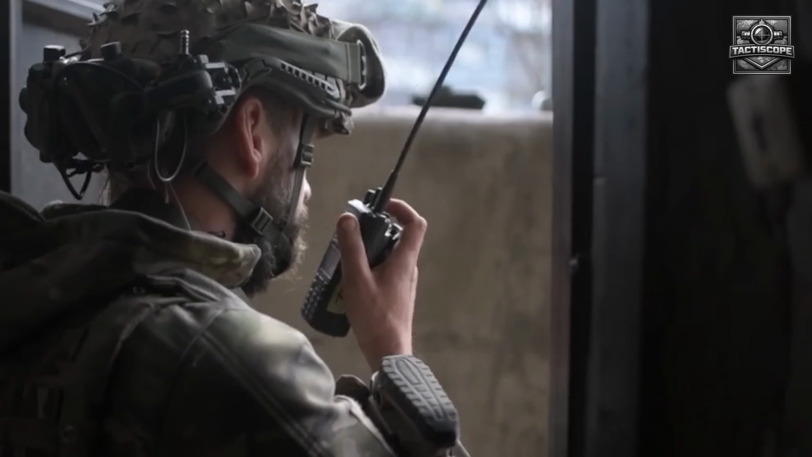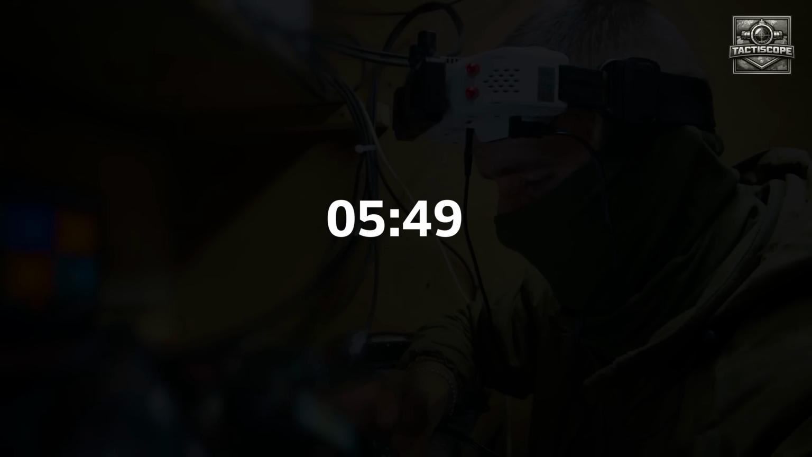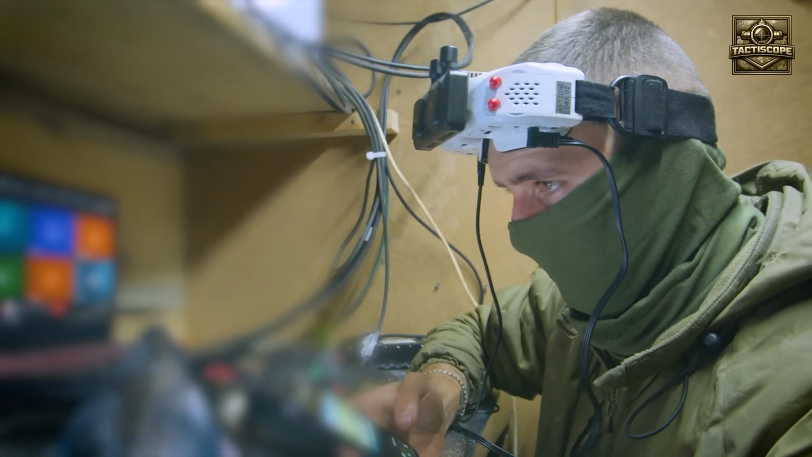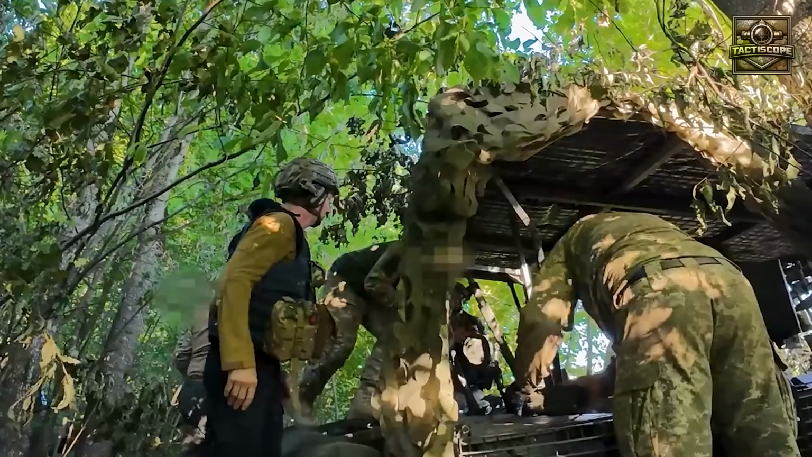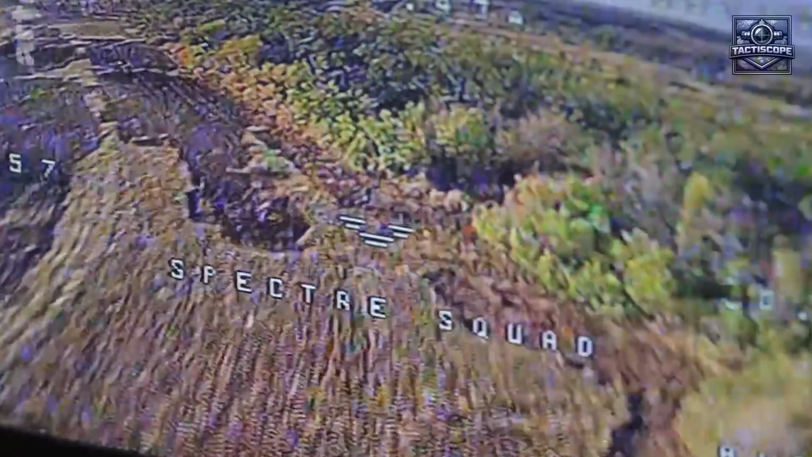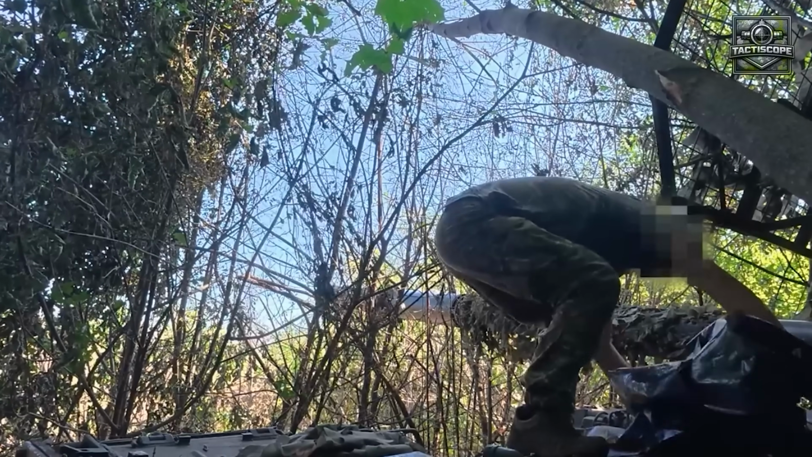The strike coordinator radioed the 24th Brigade's fire control node at 0549. Column confirmed, more than 20, moving west on the southern approach. Request suppressive fires on route segment. The fire control node responded in 4 words. Suppressive fires approved. Engaging. The purpose wasn't to kill with artillery. It was to keep the column on the road, deny the lateral escape routes, block any attempt to scatter into the tree line 150 meters to the south. Artillery shapes the corridor. FPVs clean it.